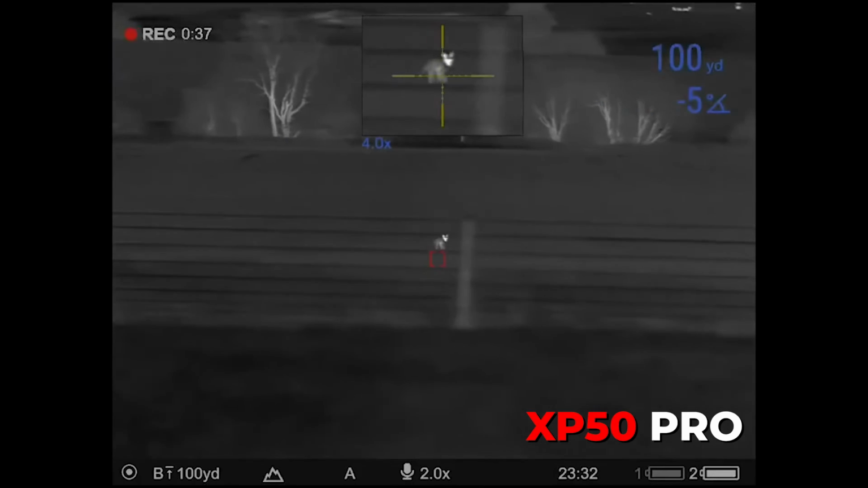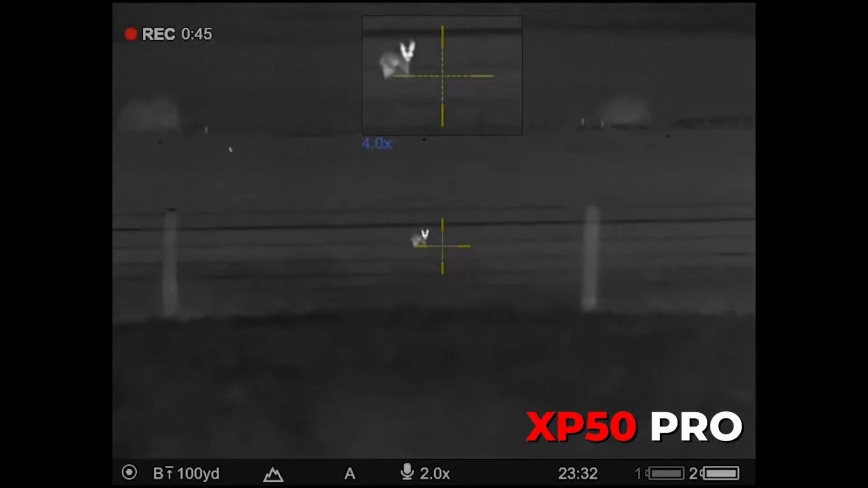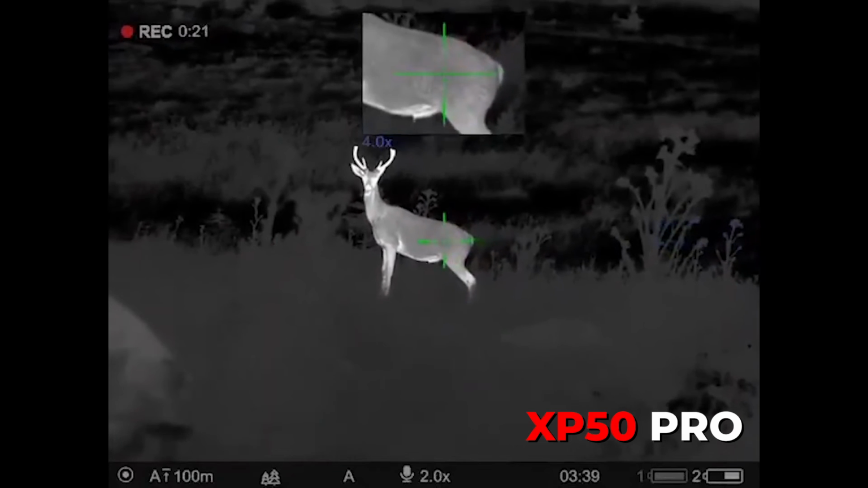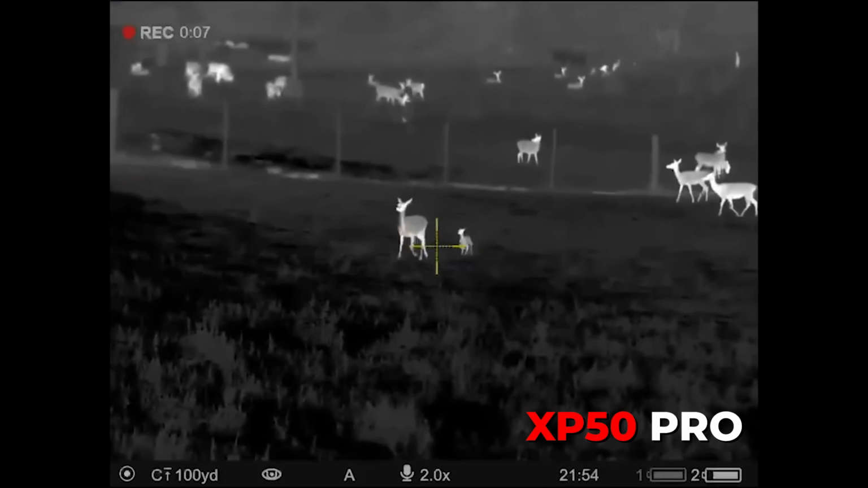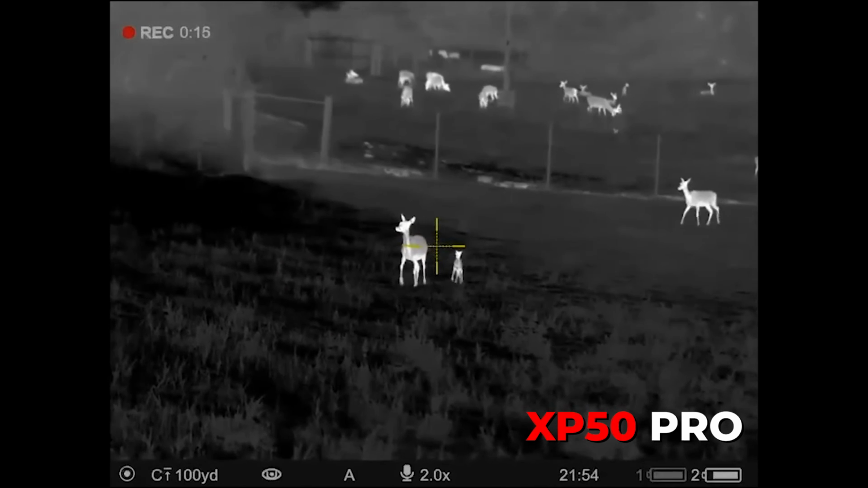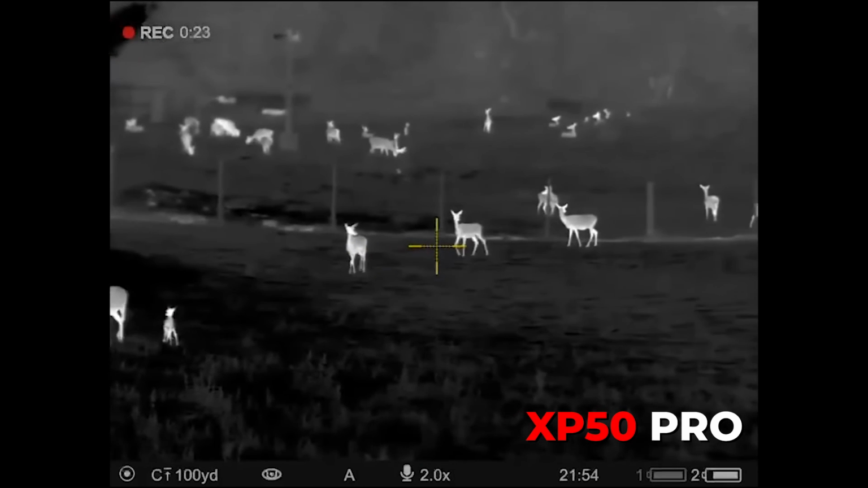So I can't stress enough the functionality. It's quality, it's Pulsar, it's known, it's a really good quality product. For me, the x3 magnification has the edge on the XP50 PRO when it comes to foxing on your base mag, because generally I'll have it on 2, find my quarry, and then I'll flick into 4 or 8 dependent on my shot, for shot placement.